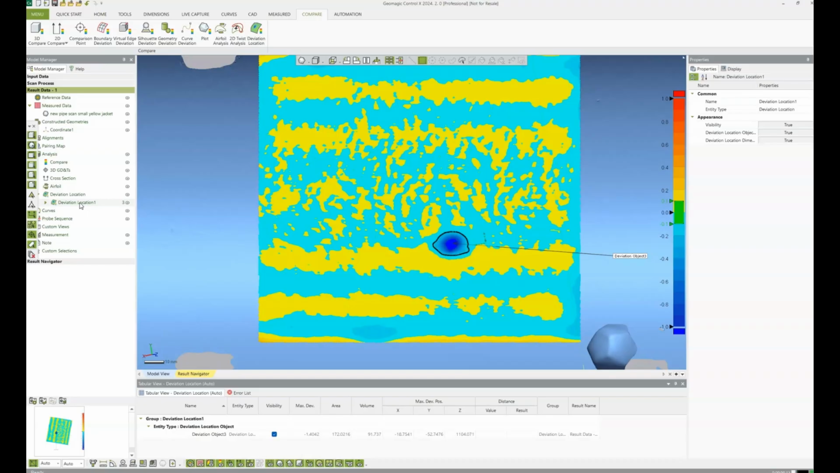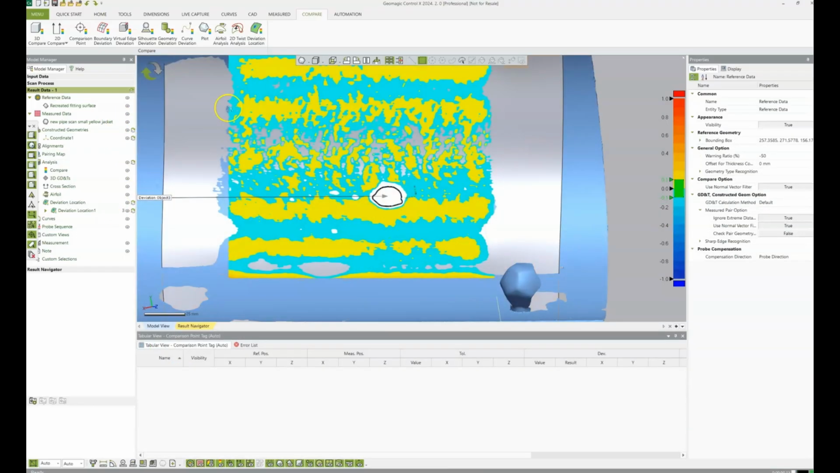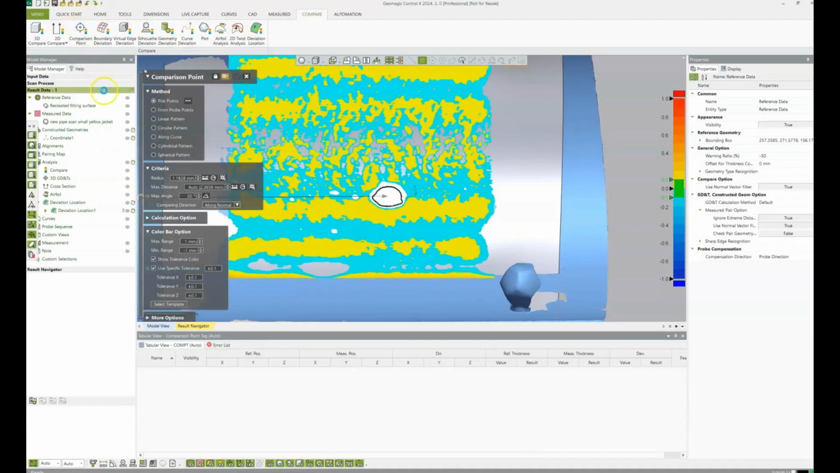Luckily for us, we already created one in our deviation location tool. So I'm going to right click on our deviation location that we already created and create fitting surface. And that makes this nice little gray CAD surface for us to play with. So now we can go up into our comparison point tool here. And what it's going to do is it will measure each point. It'll measure the difference between the CAD surface that we just created and the underlying mesh.